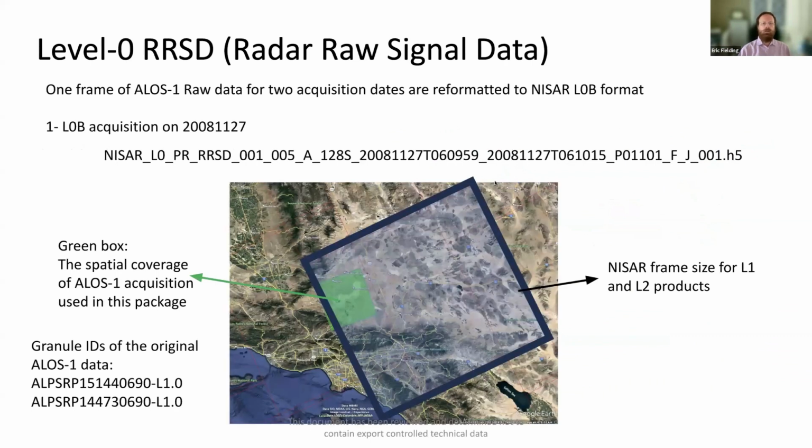One of the things about the sample data set is that we're using the ALOS data. The ALOS data had only a 70-kilometer swath and about 100-kilometer along-track width. So this green area shows the ALOS scene size compared to the outer box here, which is the NISAR frame size.